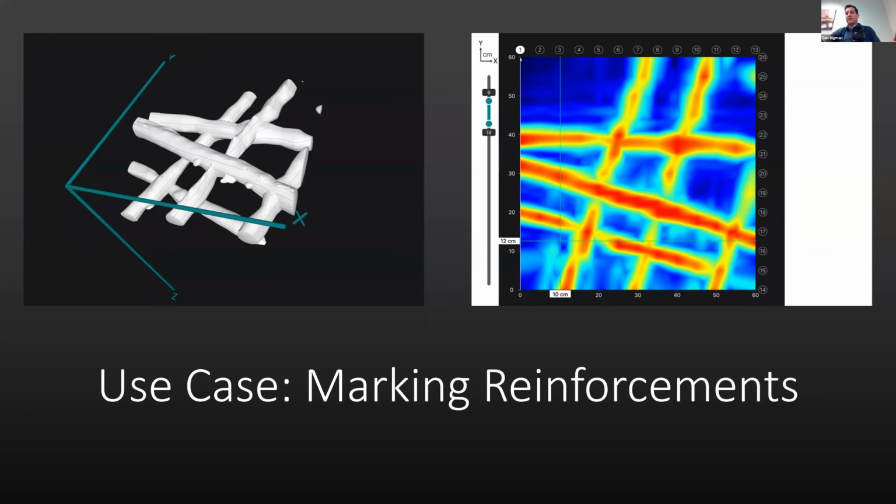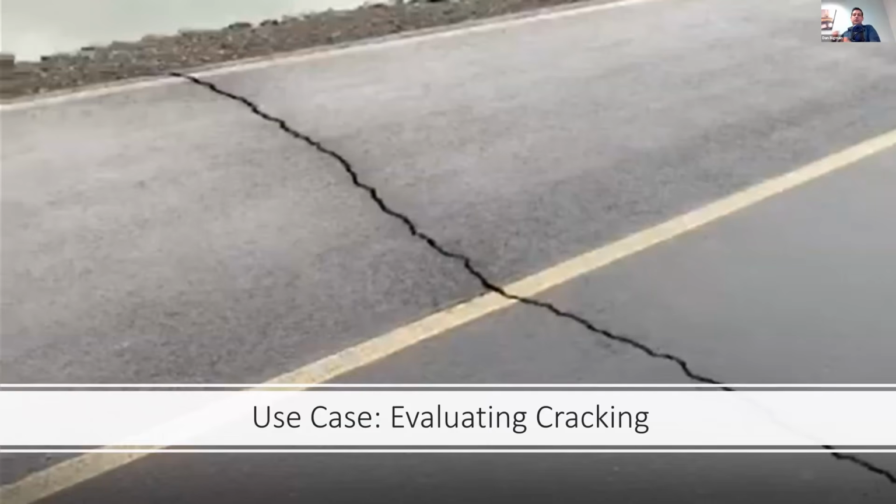So this was a great example of, again, basic mark out: just avoid these reinforcements, avoid these embedments, drill between them, drill away from them, kind of save the concrete. Okay, so let's get into a little bit more examples that are a little bit more unique.